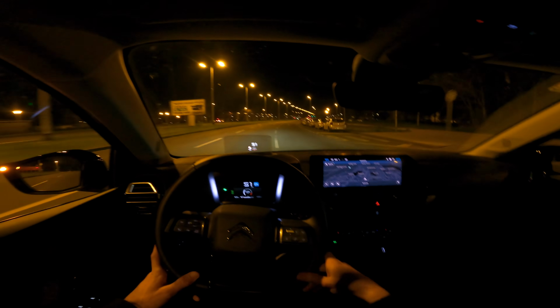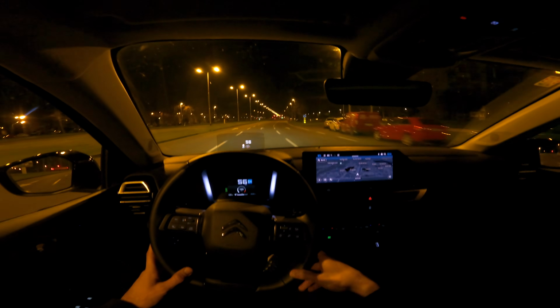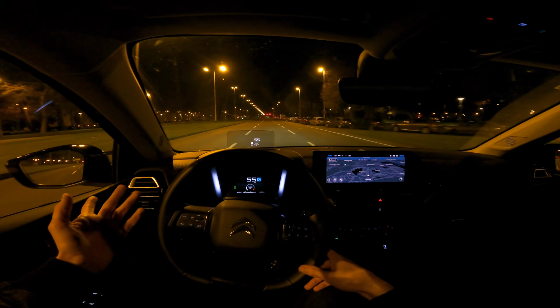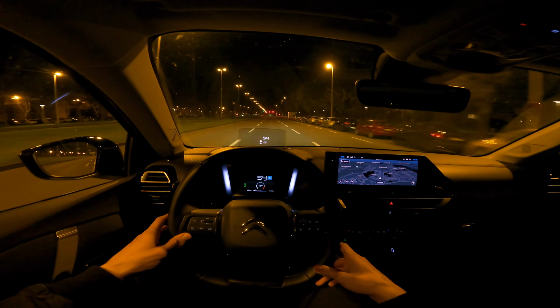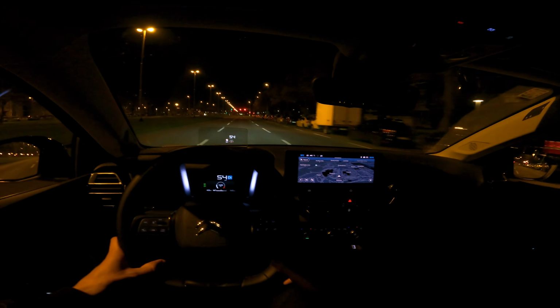Yeah, the head-up display, I can see it's doing the same thing as the electric version, so it's just increasing brightness and then it decreases it for apparent no reason. I'm not sure what's the reason behind that. That's, I guess, just the way it is.